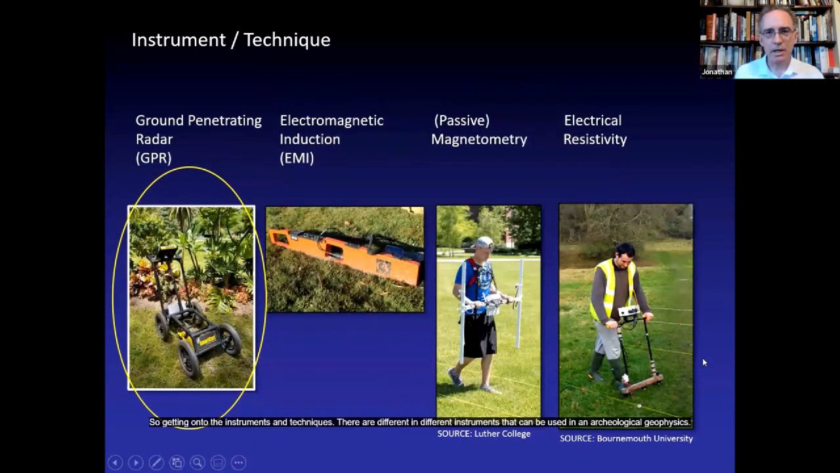Right. So, getting on to the instruments and techniques, there are different instruments that can be used in archaeological geophysics. Some of them you may have heard of before, starting on the far right, of course. Resistivity is looking at how easily, or with what difficulty, more properly, an electric current passes through the soil. This can sometimes detect burials.